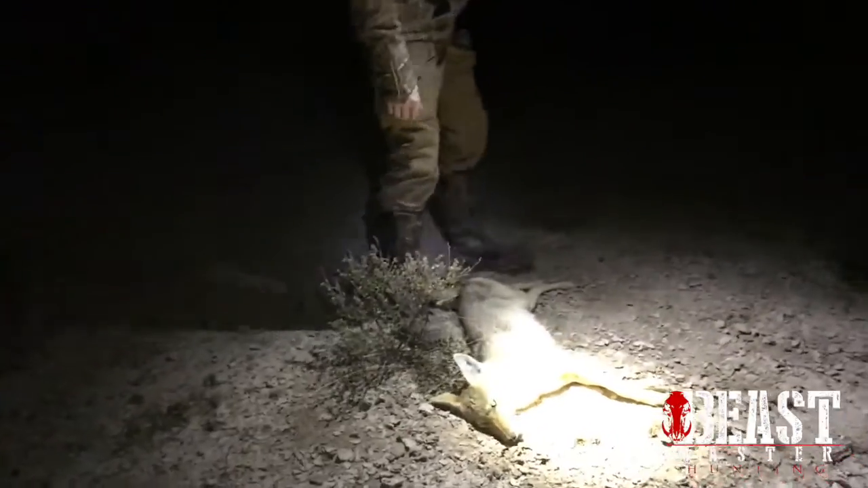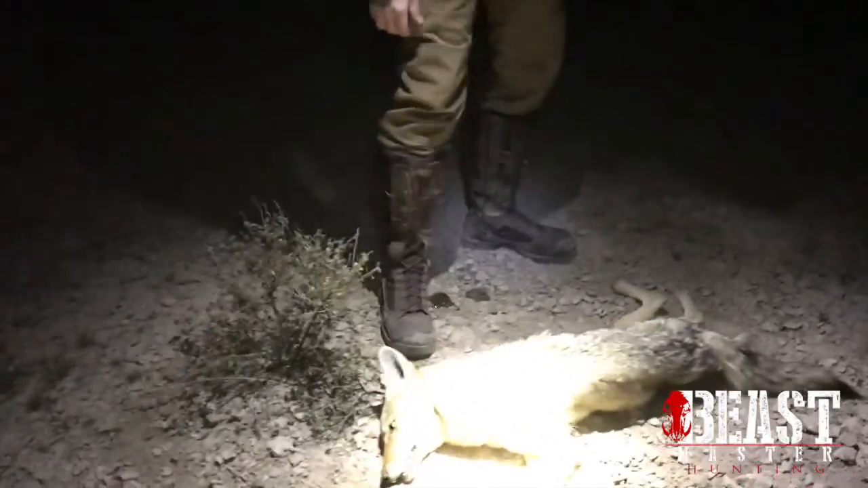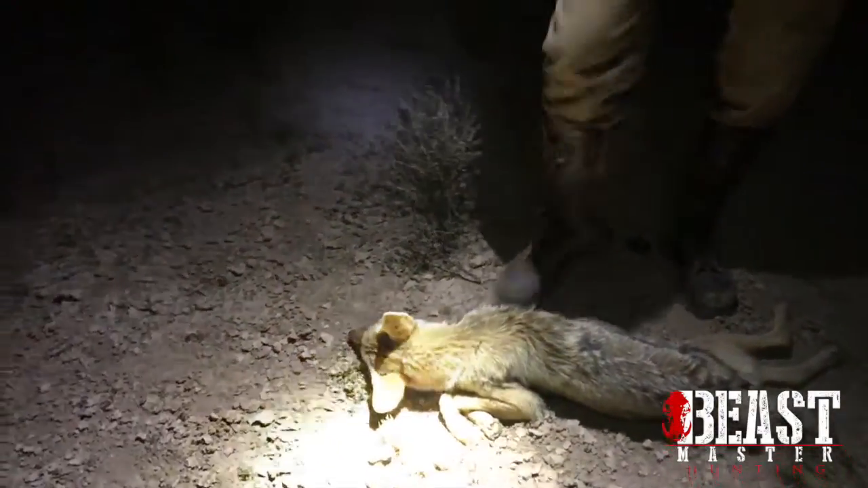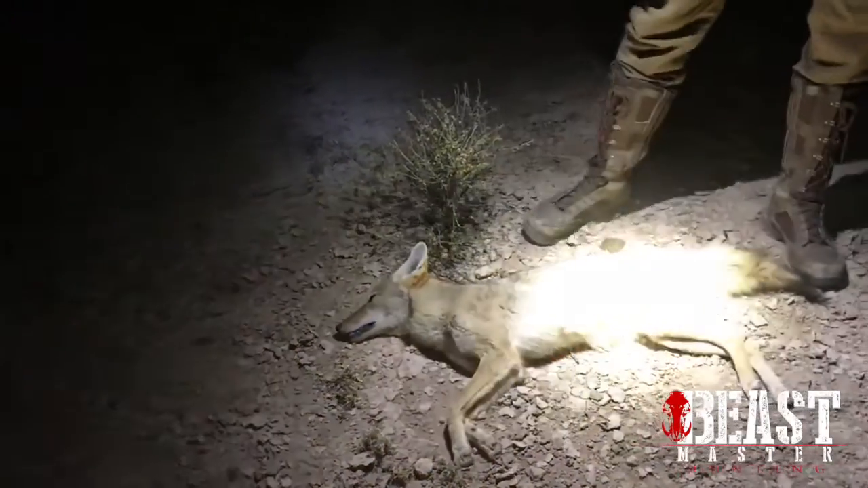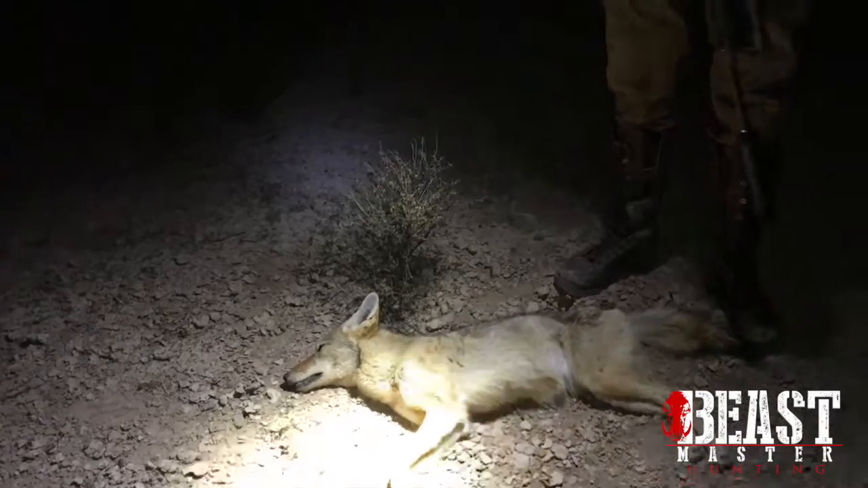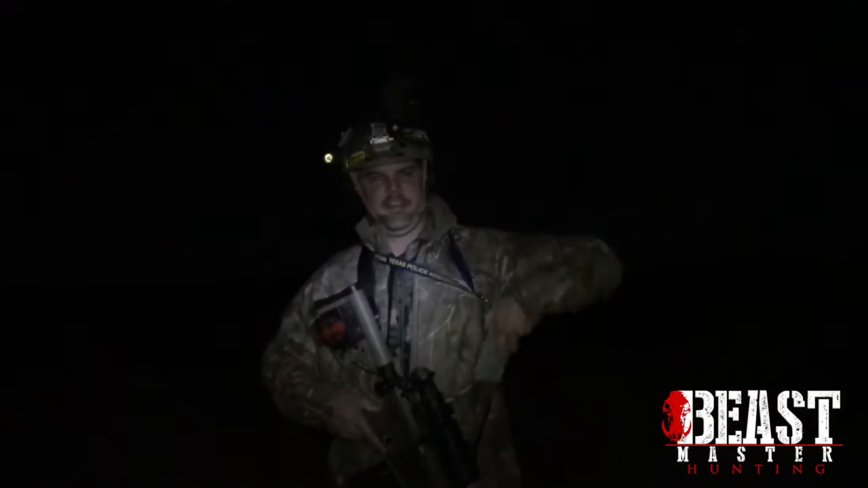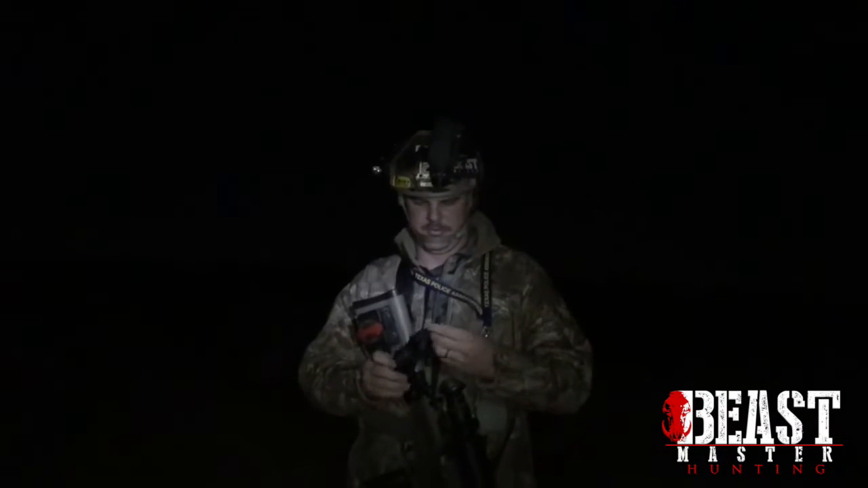Little bitty one, probably from last year. Not eating very good. Not really unhealthy, just real skinny. Pretty small. So we're gonna load this one up, head to the next stand. On to the next one. 100% so far. Can't ask for much more.